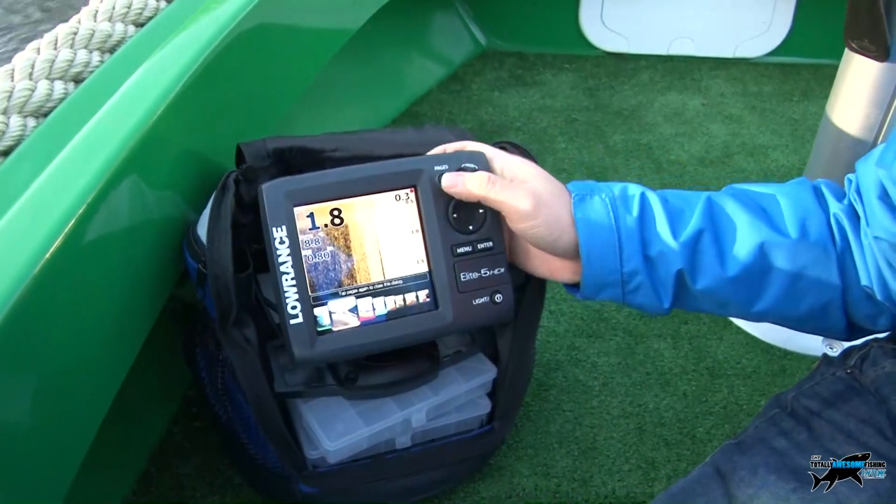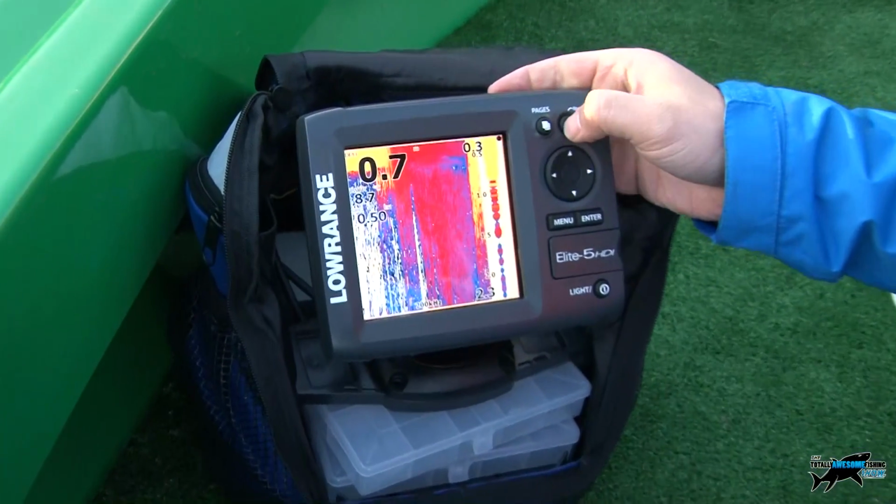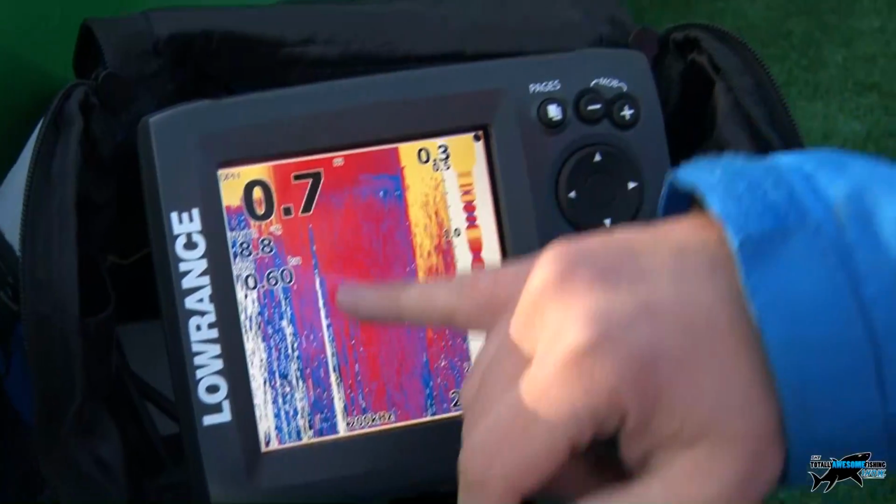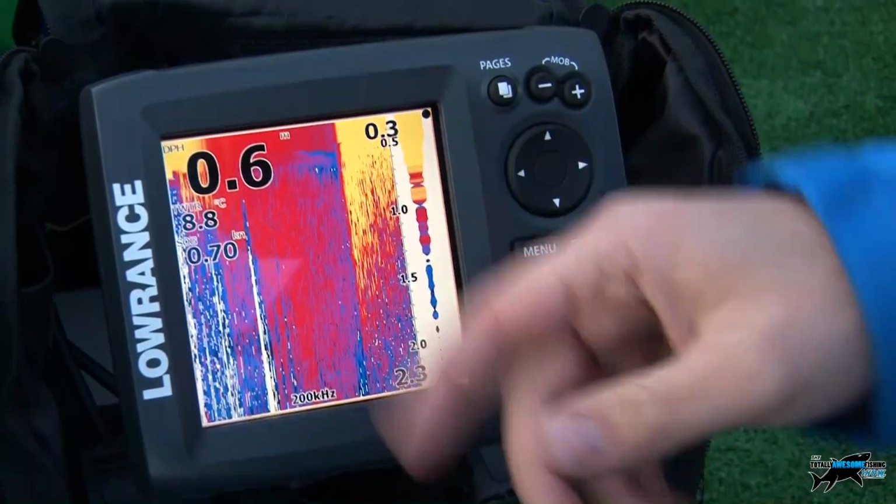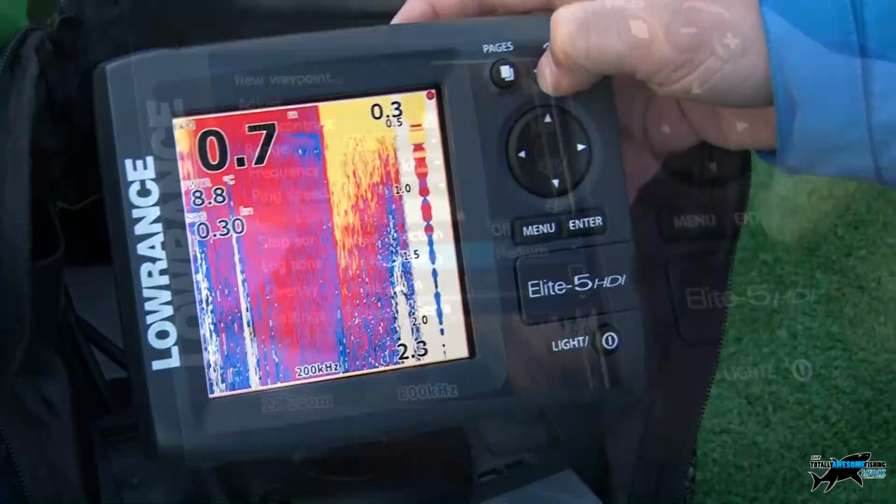Let's just turn to the traditional sounder, and we'll just see if we can pick up any nice fish arcs or anything like that. At the moment you can see how the depth has suddenly dropped right off. That's because of all this aerated water. As we said earlier on in the trailer, it's knocking out the transducer signal.